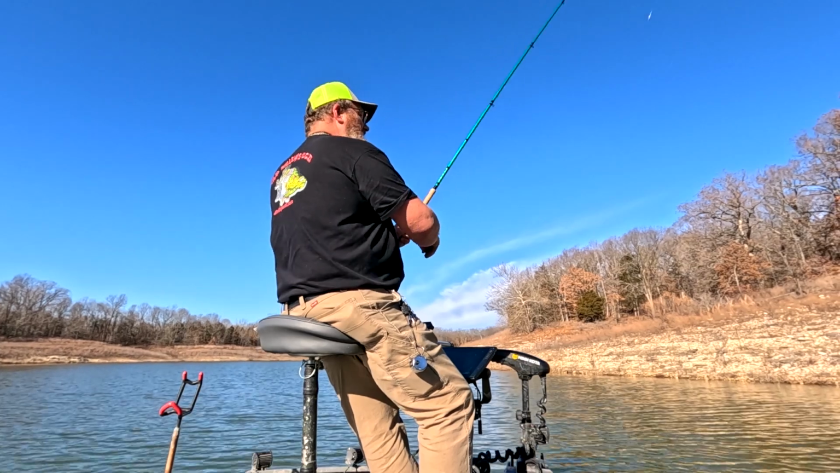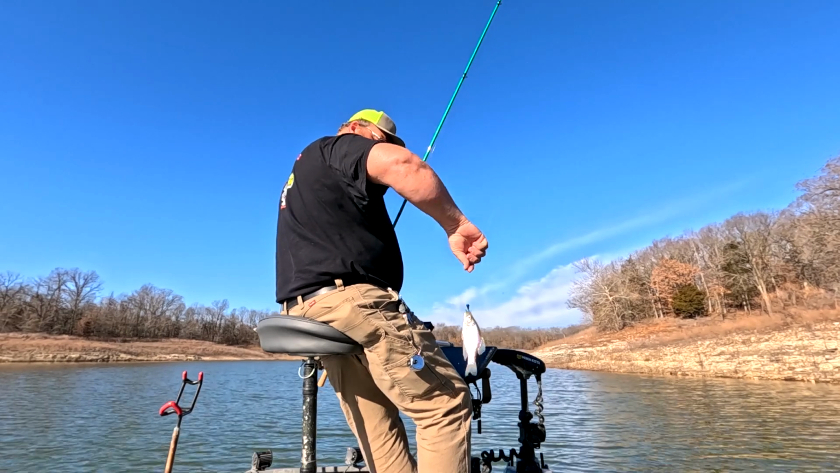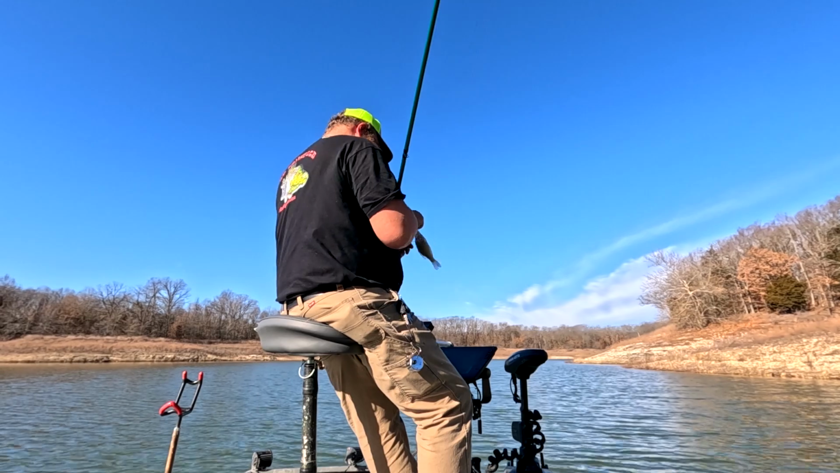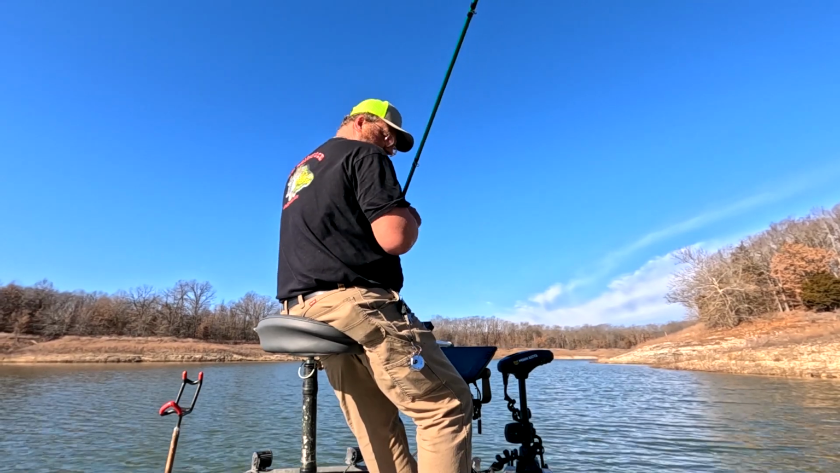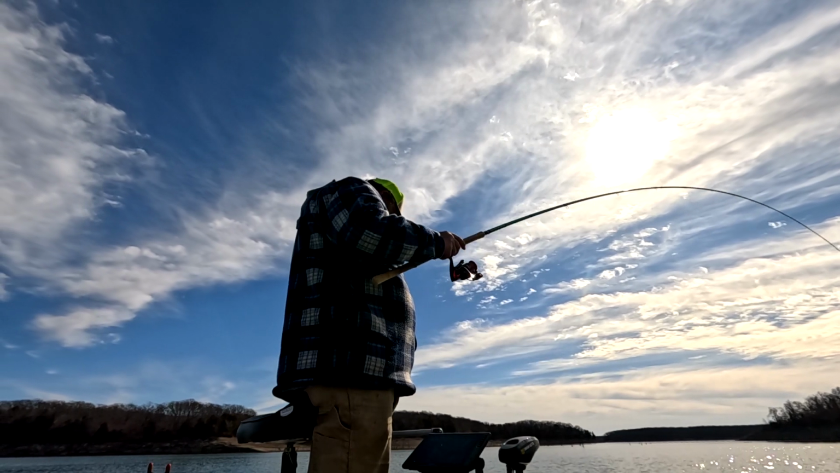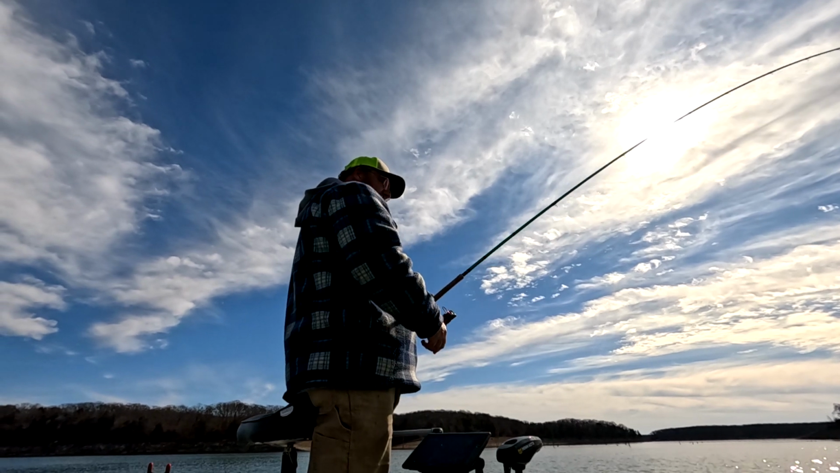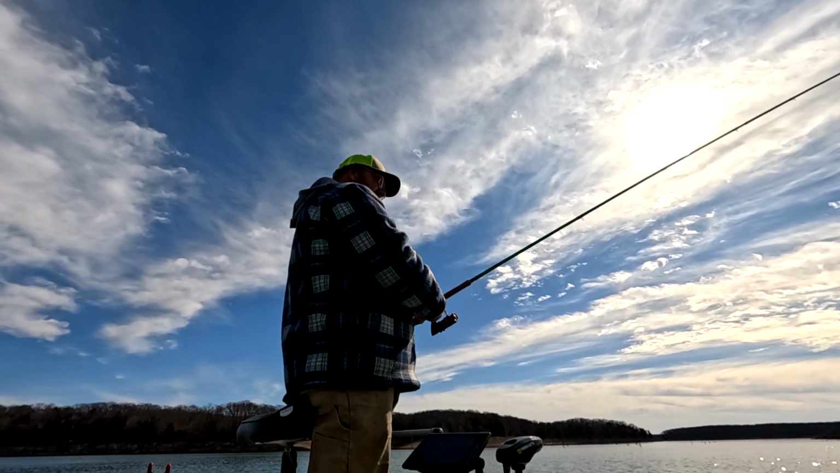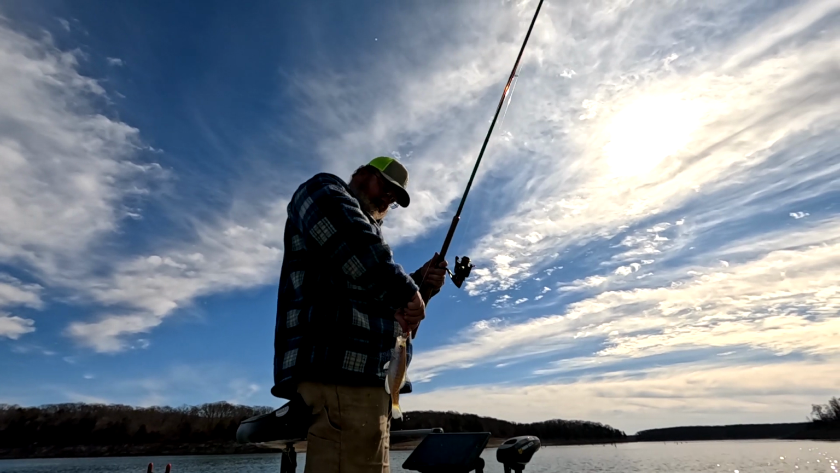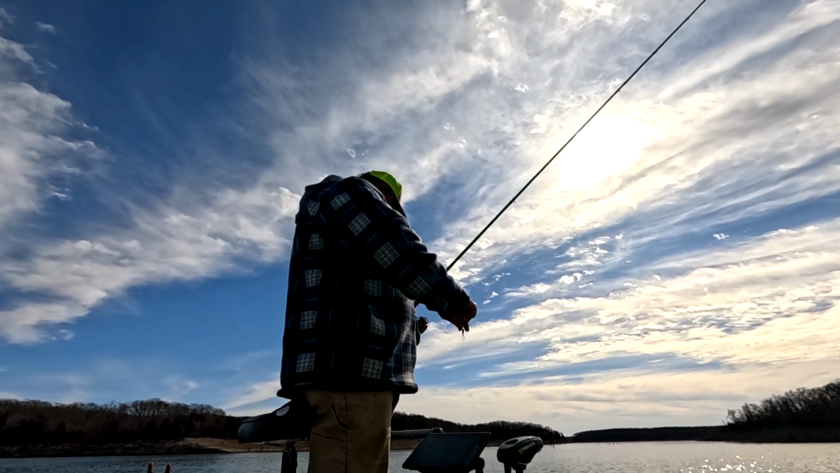Boom. Dinky dink. Well, I know there's a lot of little ones here. I'm gonna go see if there's anything on the cube. I doubt it. Got one. Not as big as the last one. It's a fish.